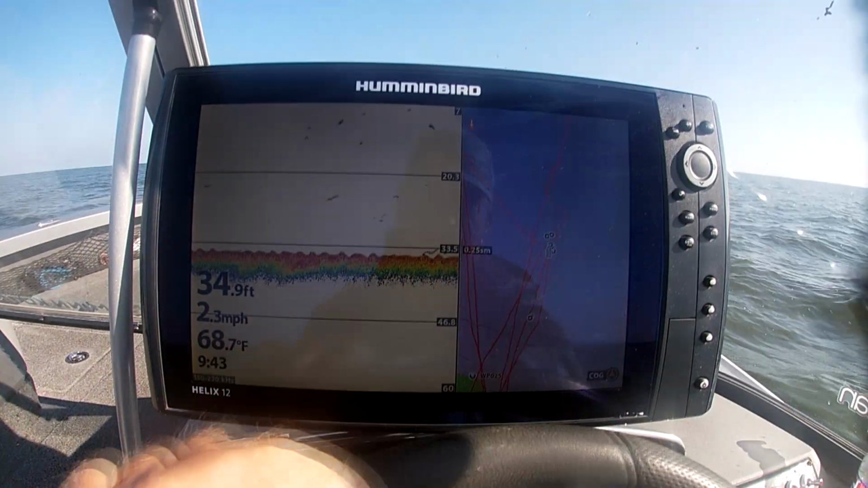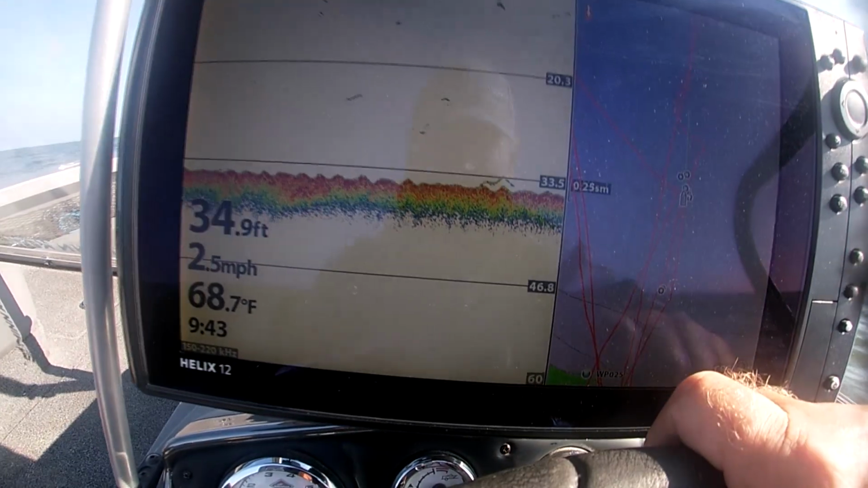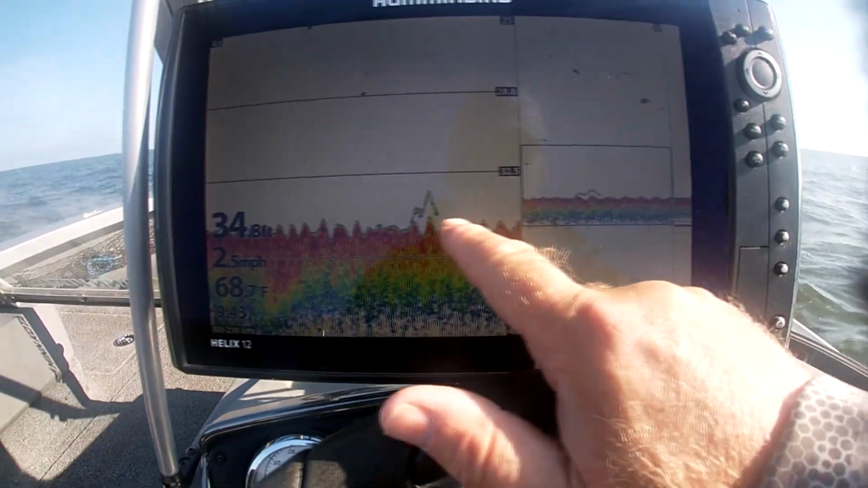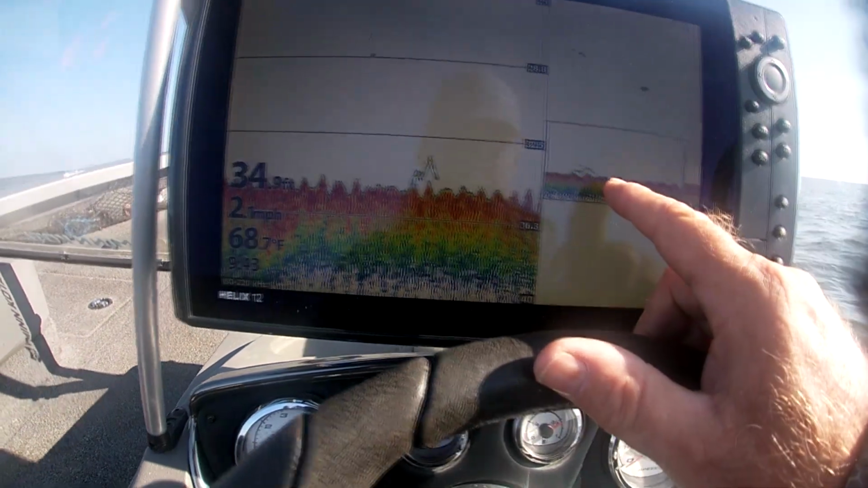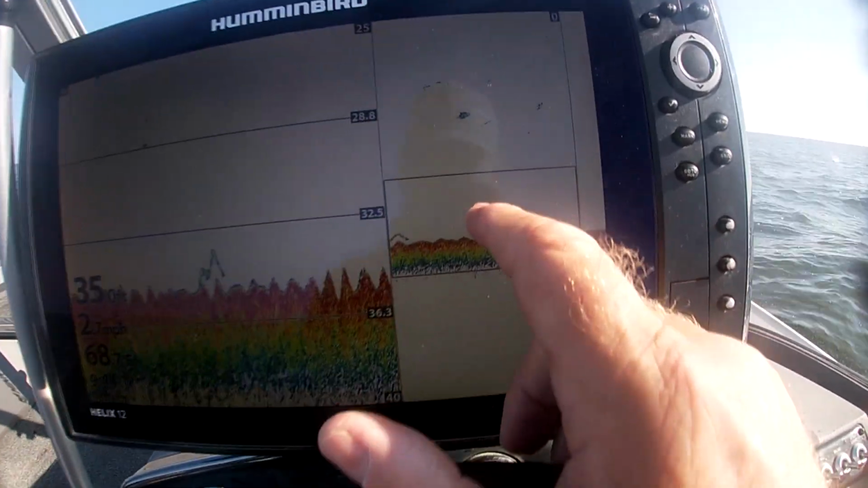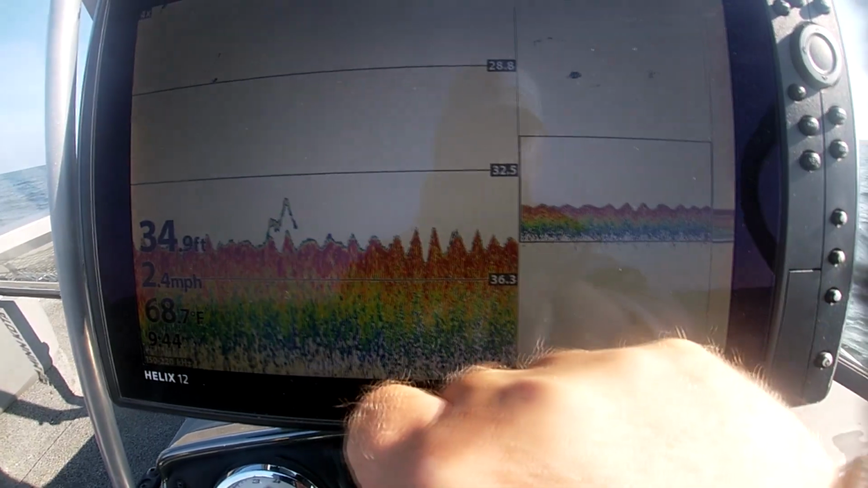There's a good one right there. I need to see more than that. Let's zoom in. All right, see, there's that fish. This over here is what you're seeing here, but zoomed in a little bit. What's in this box right here? See that box? That's what this is. I've seen 1.